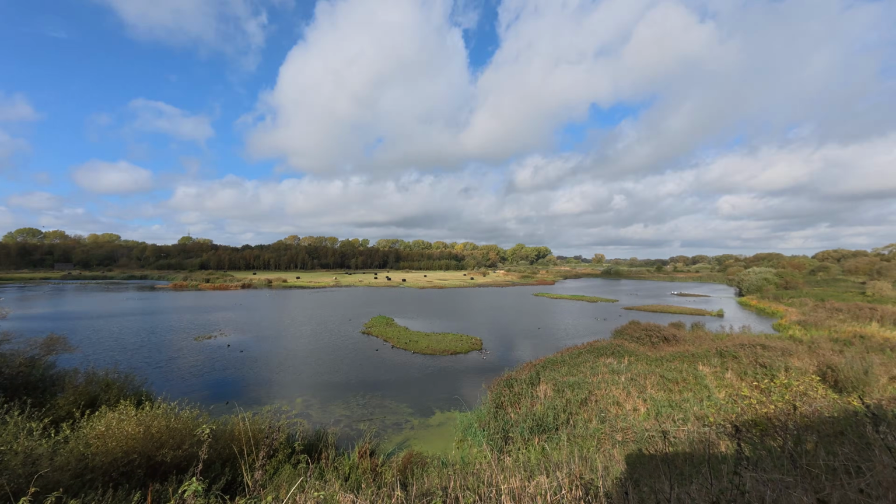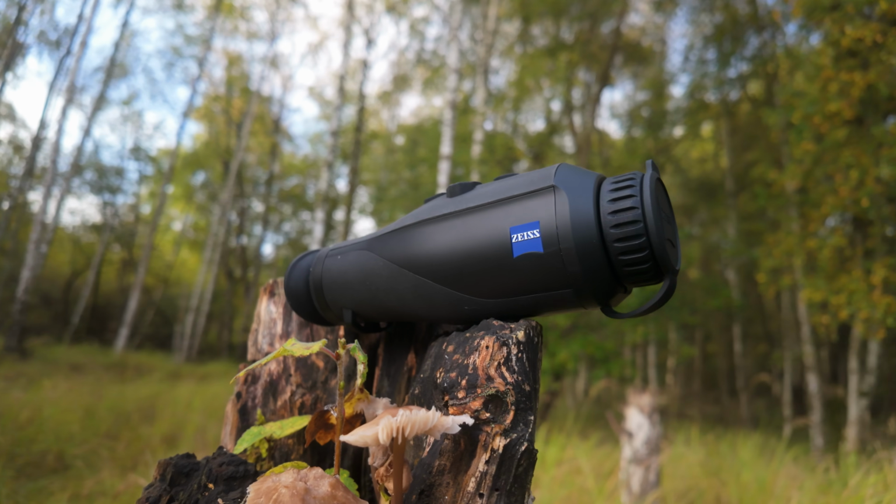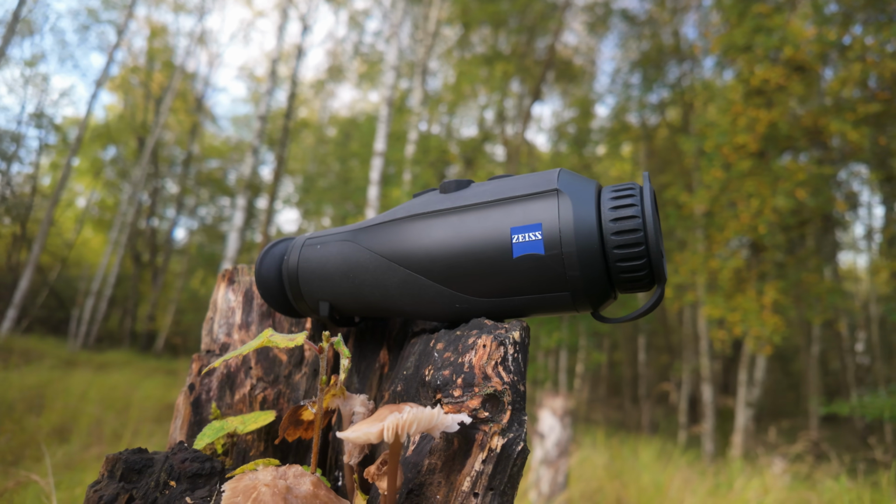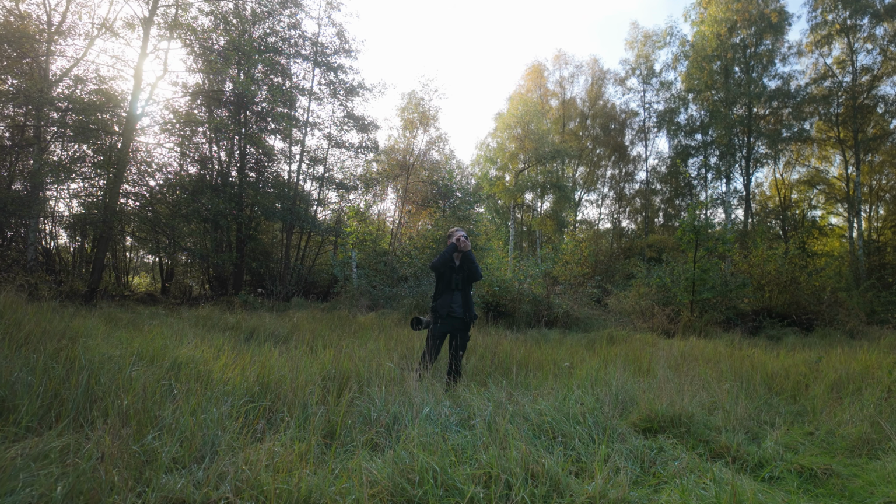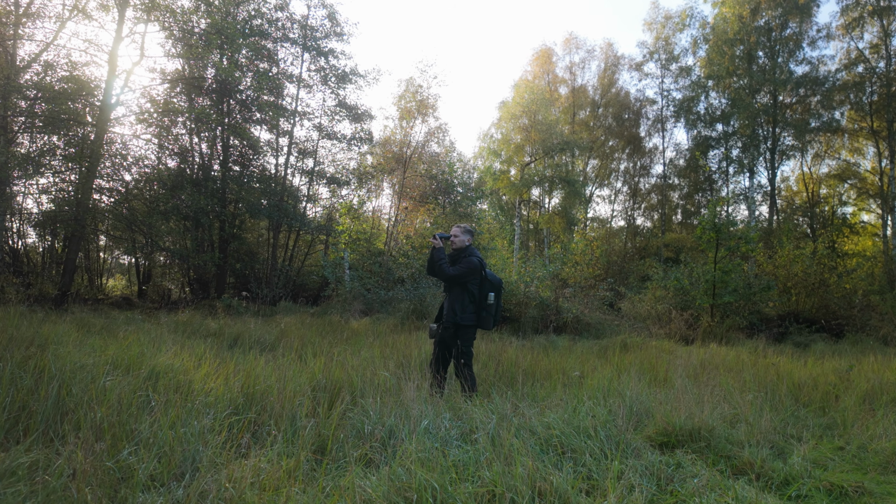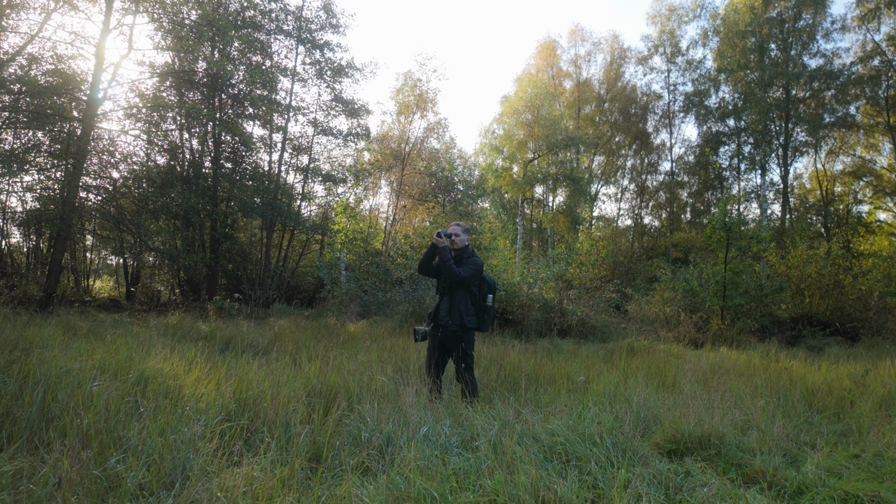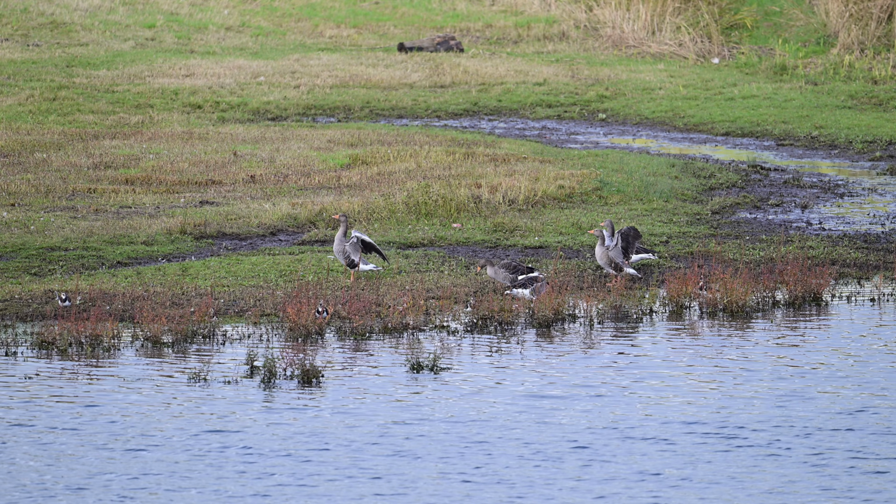Since my initial recording, taken out in the field, I've had some time to reflect on my conclusion. Do I really think adding a thermal imaging scope would be a worthwhile accessory for the average birdwatcher or bird photographer? Now, put simply, while I did find it useful in some situations, I think for the average birder it would soon become an expensive paperweight, something which is nice to use on select occasions, but I think you'll find yourself picking up your trusty binos more often than not.